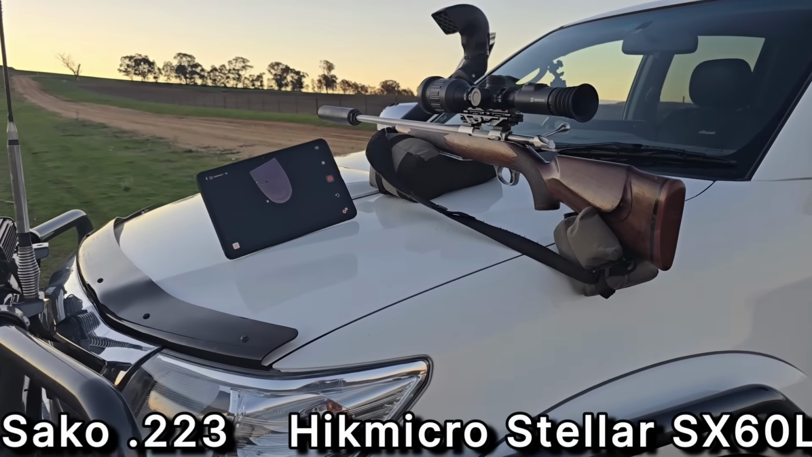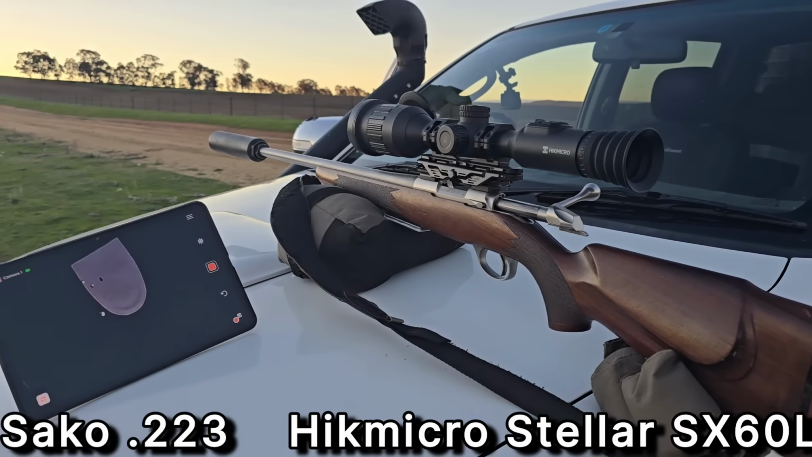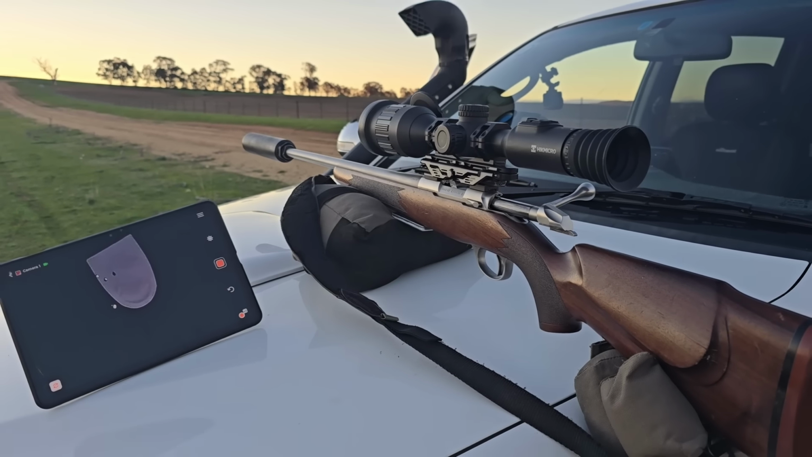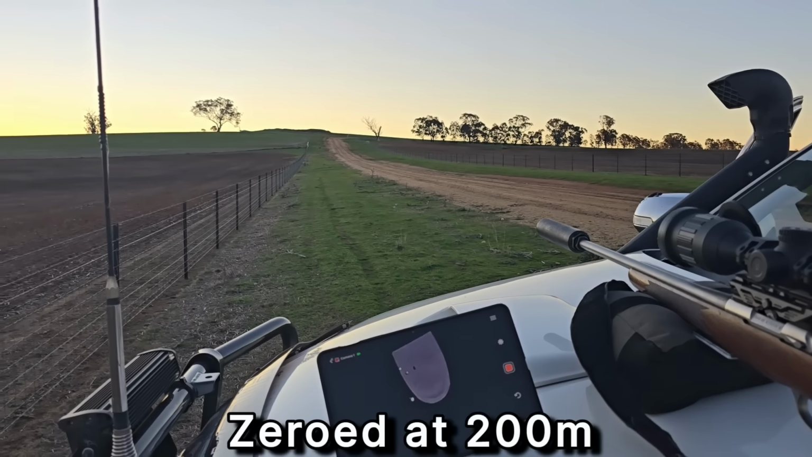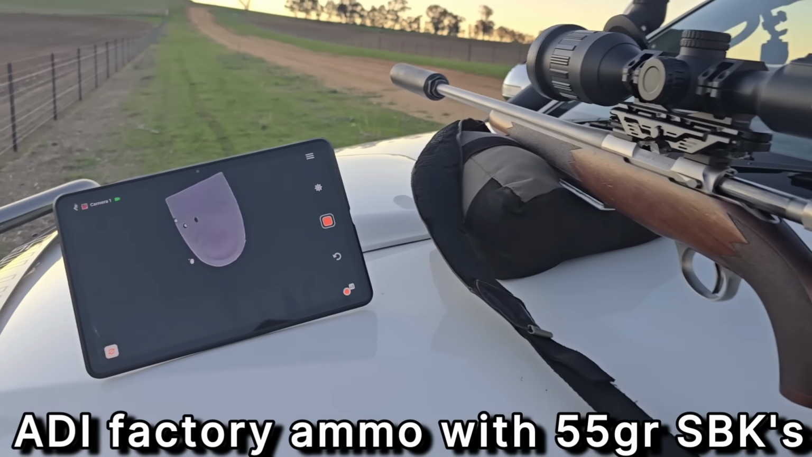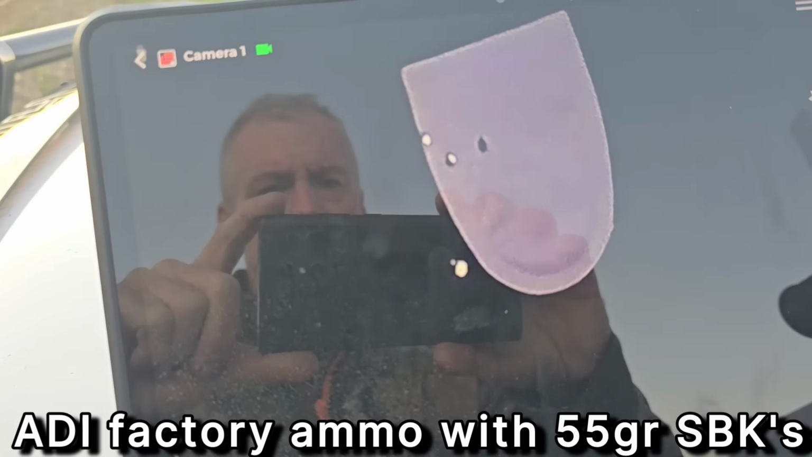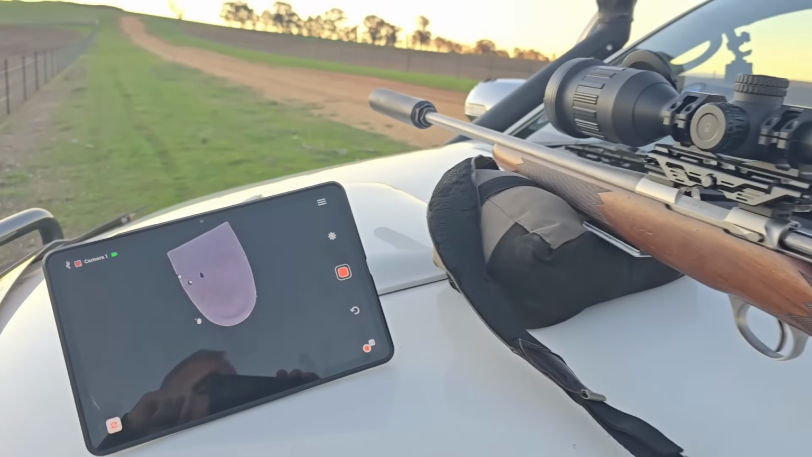It's always really important to make sure your gear is sighted in to the conditions that you're shooting in, especially with thermal scopes. They can be a bit pedantic when it comes to changes in temperature. It's bitterly cold down here, so I've put a target out at 200 meters. I've got the long shot camera on it and I've just put some rounds down range just to see where it's at. You can see there she was shooting a little bit low, so I brought it up and across. We're bang on now, so we should be good to go tonight.